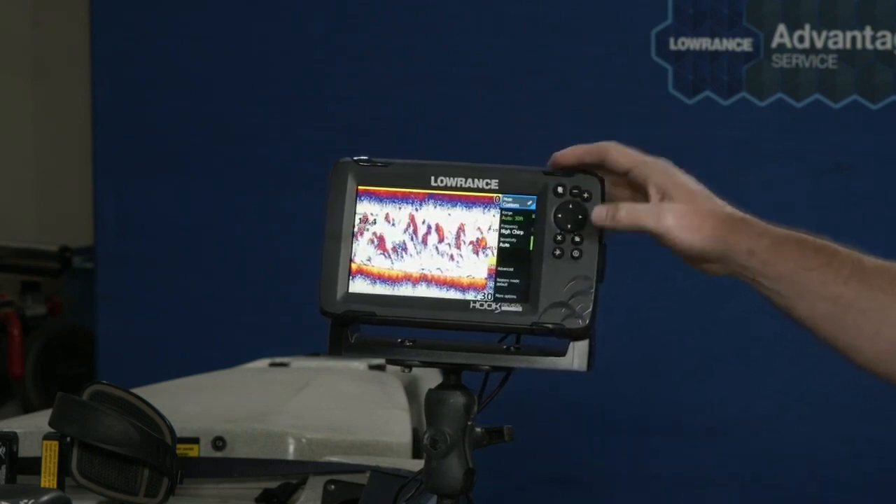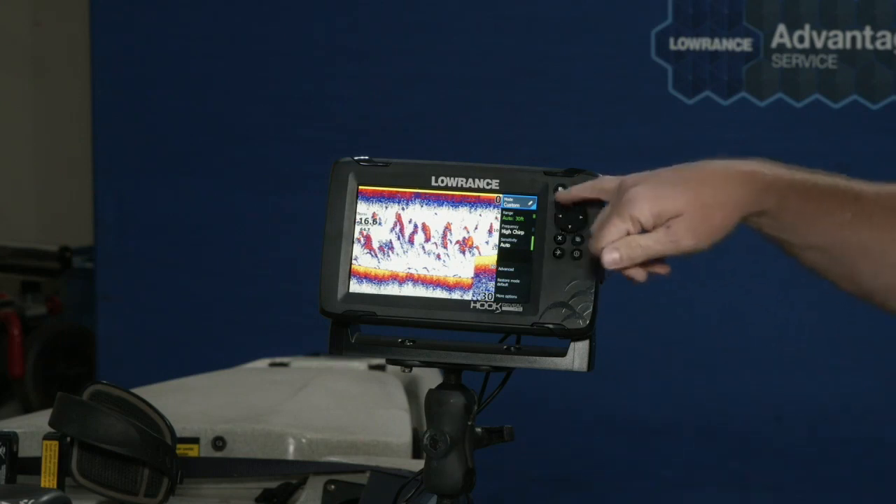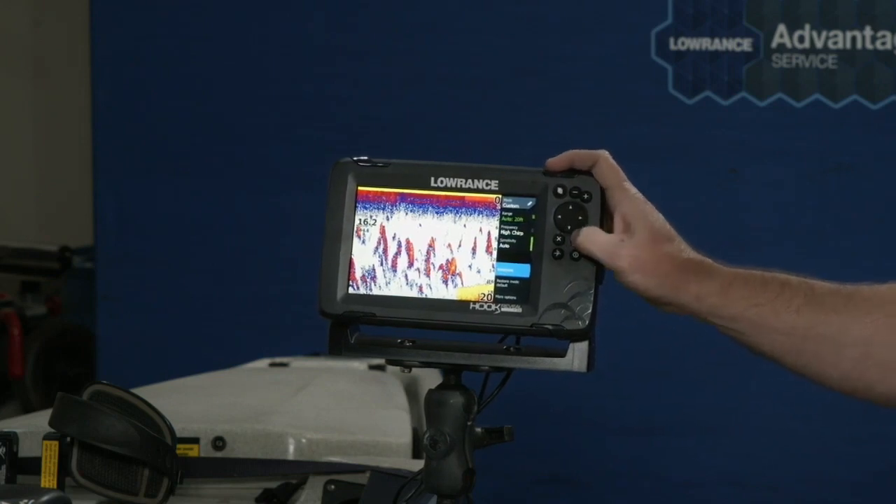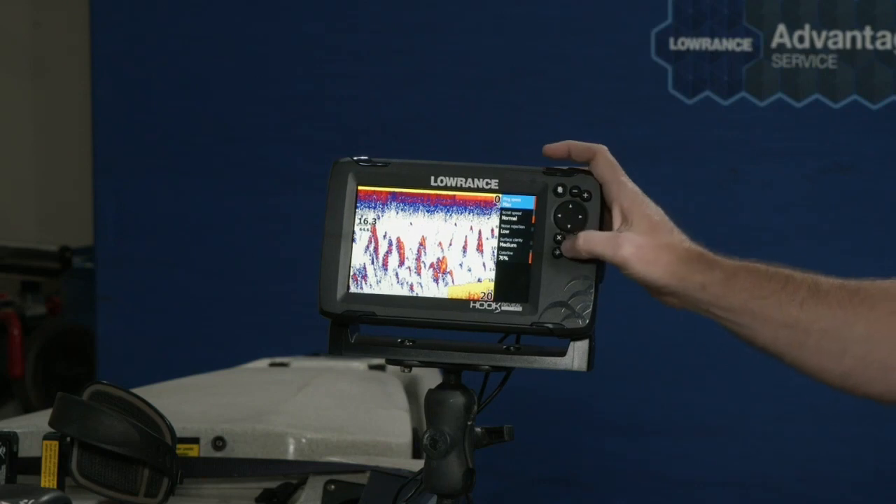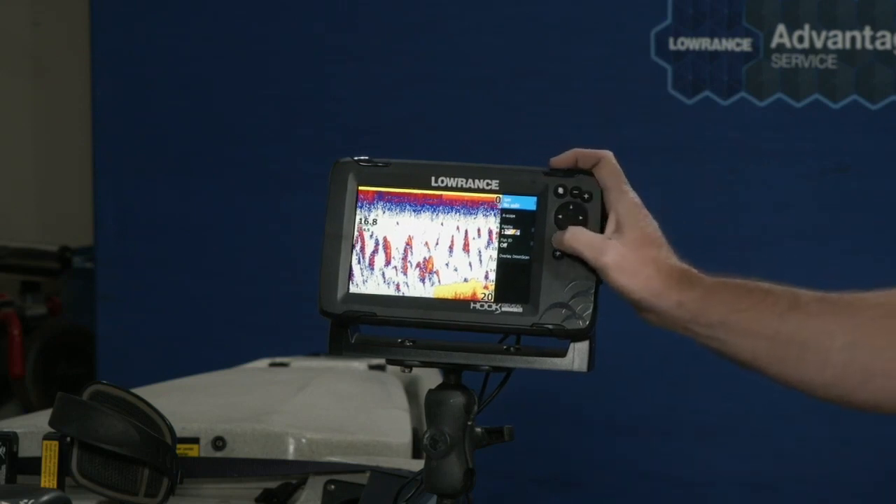And in custom mode, you'll see when I put custom, now all of a sudden the controls that you're used to as an advanced user appear. So you have your range, you have your frequency, you have your sensitivity, and then your advanced mode, which will have things like color, your ping speed, scroll speed, noise rejection, surface clarity, and color line in there. And then more options, which takes you back to where you can find your palettes and your splits.